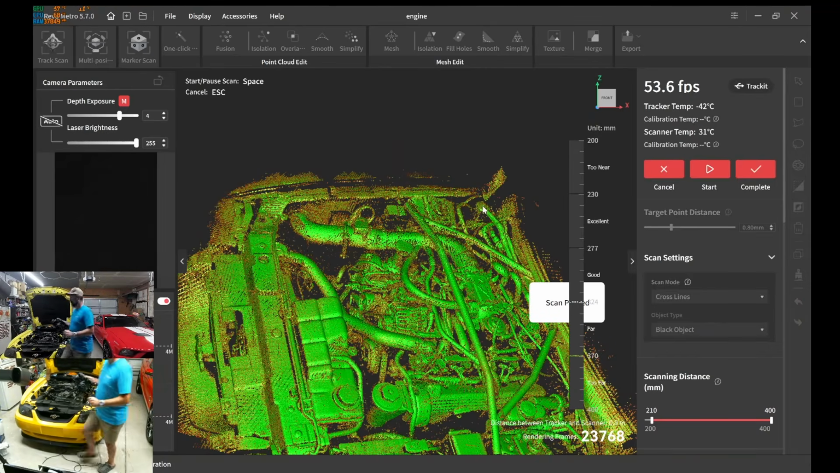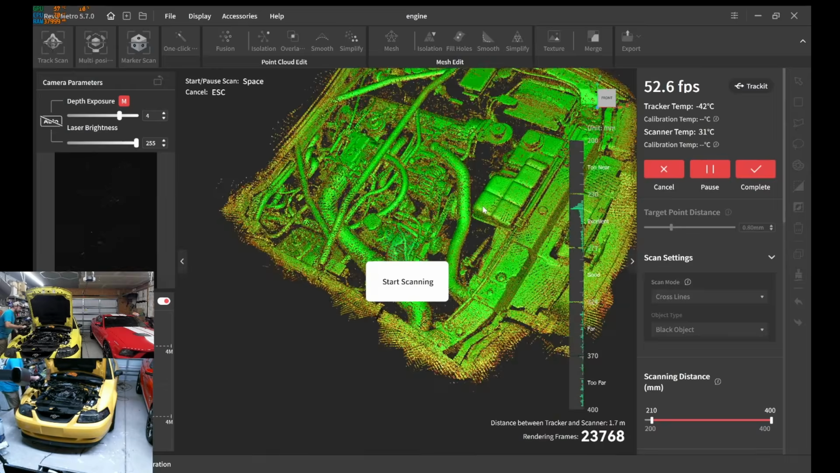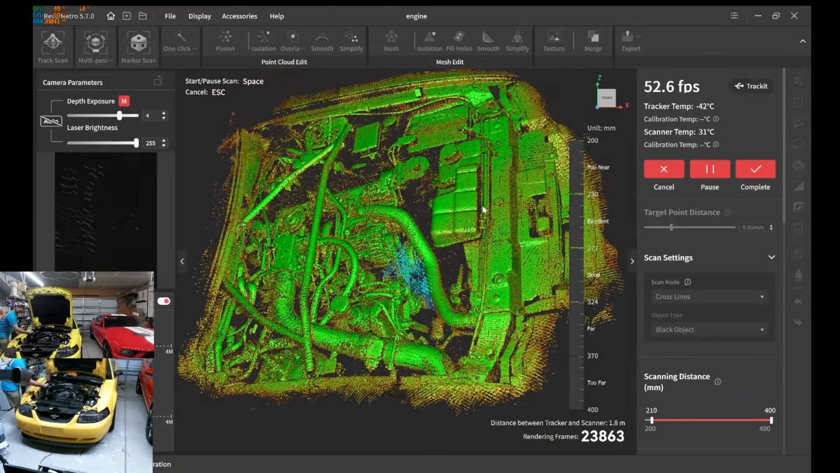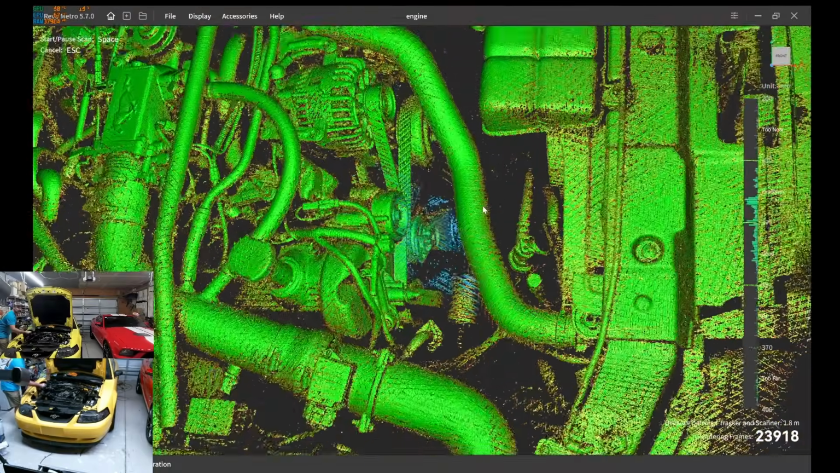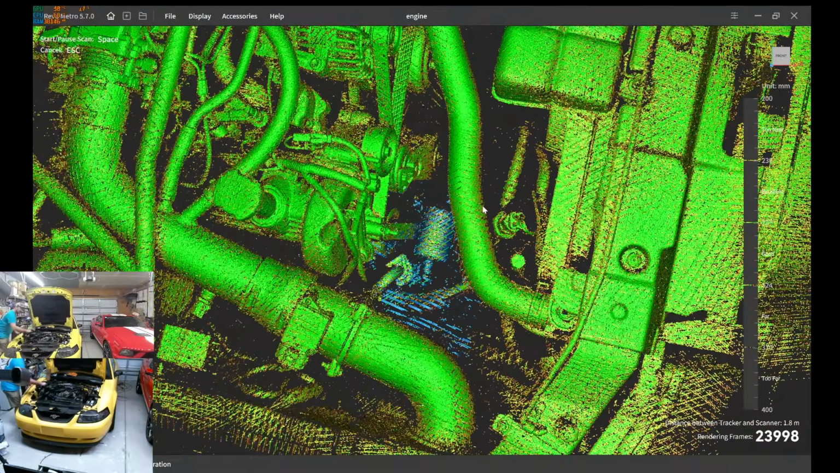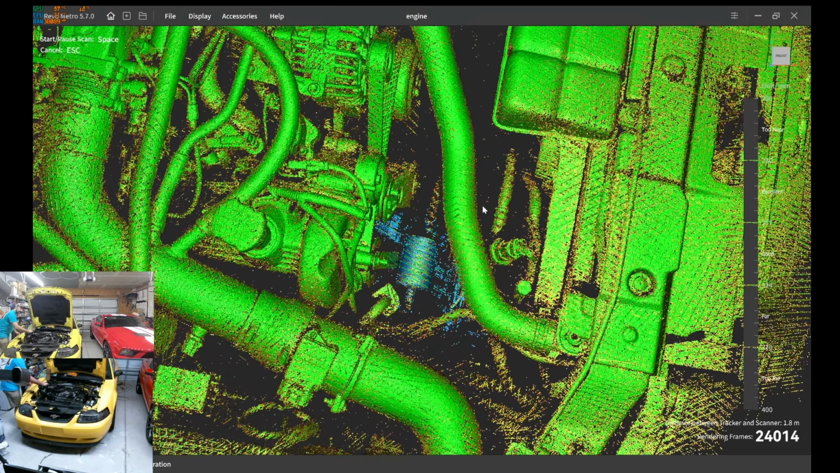Okay, let's see. We're at 23,000 frames. Trying to get more of this. So back down there we have the evap canister, I think.